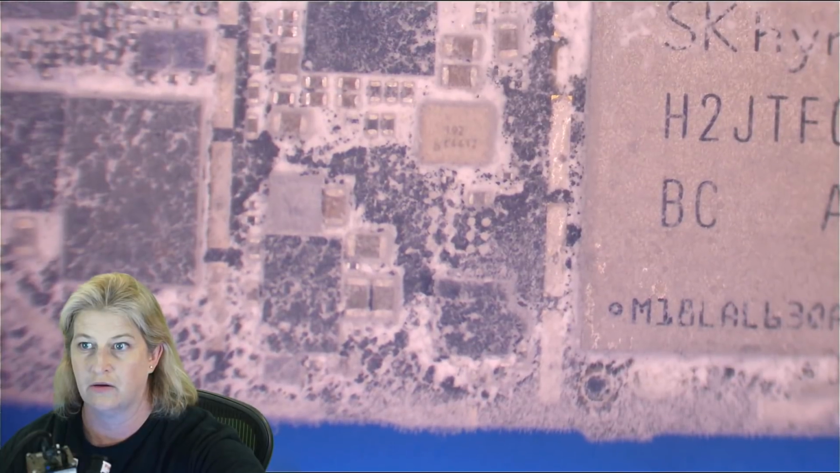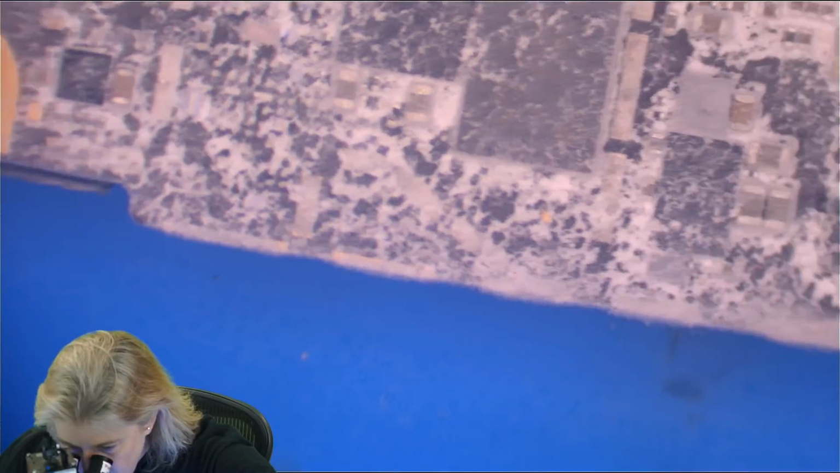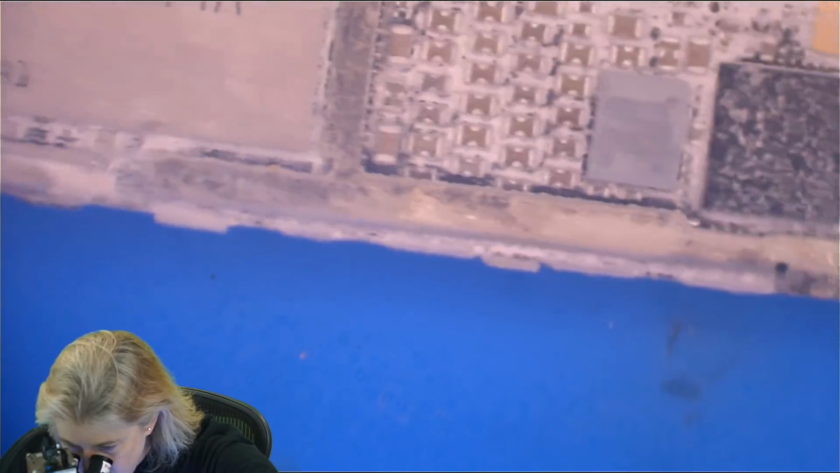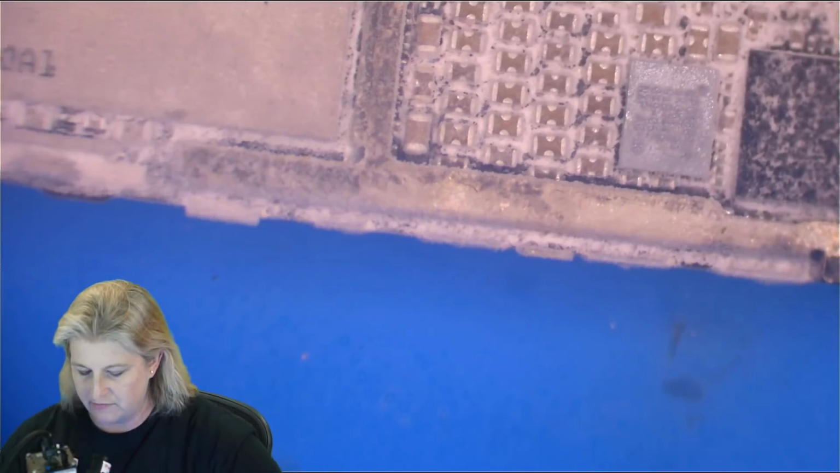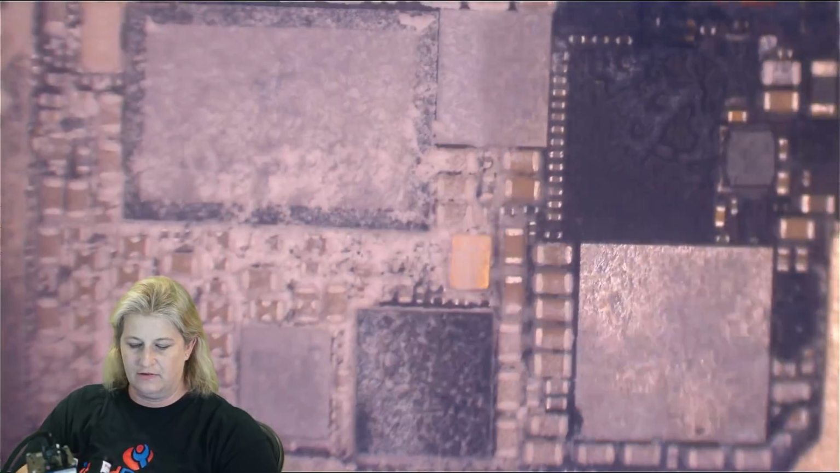All right, here we go. What is gonna melt? Up there? What? Here, let's spray this sucker down. Let's see what's going on.